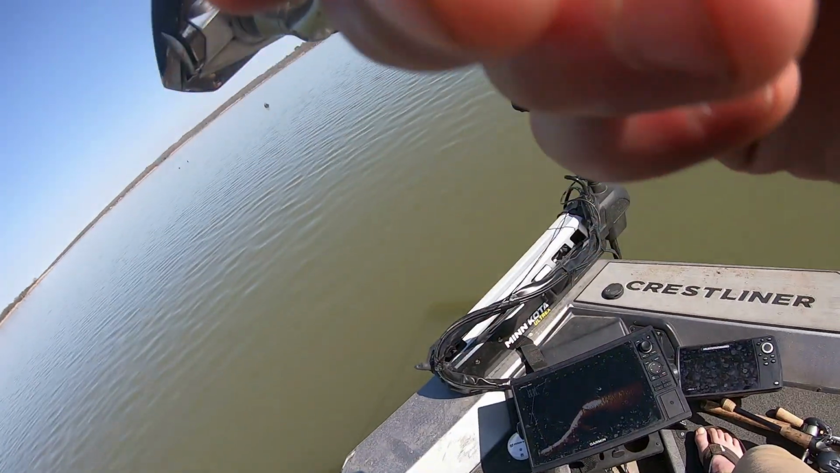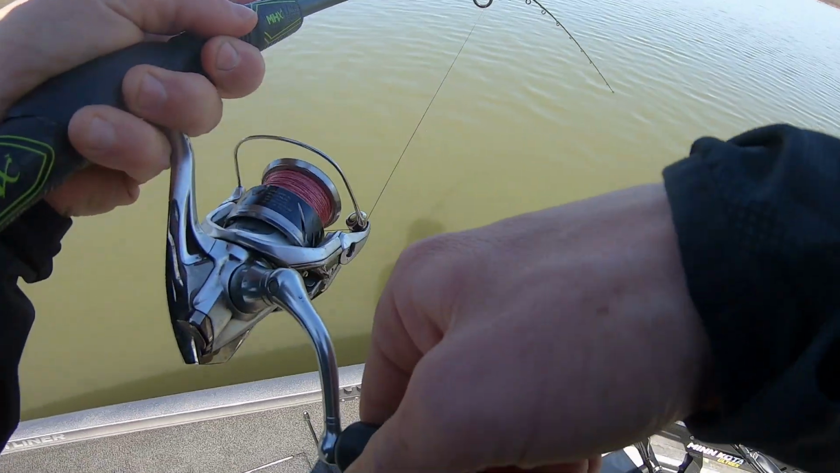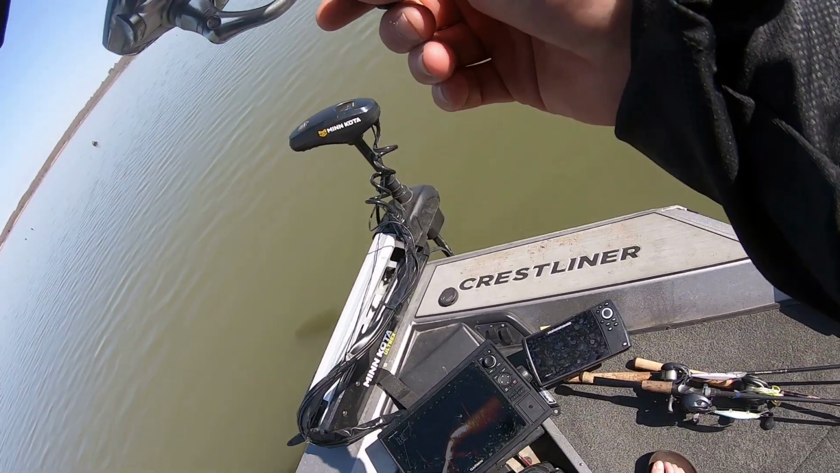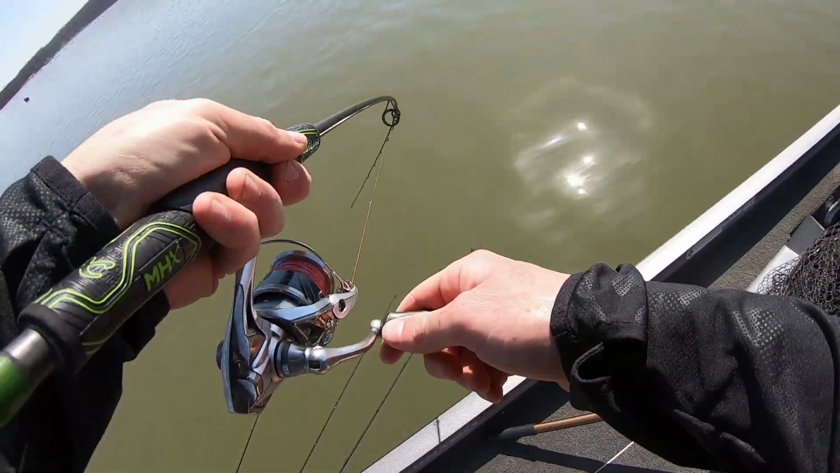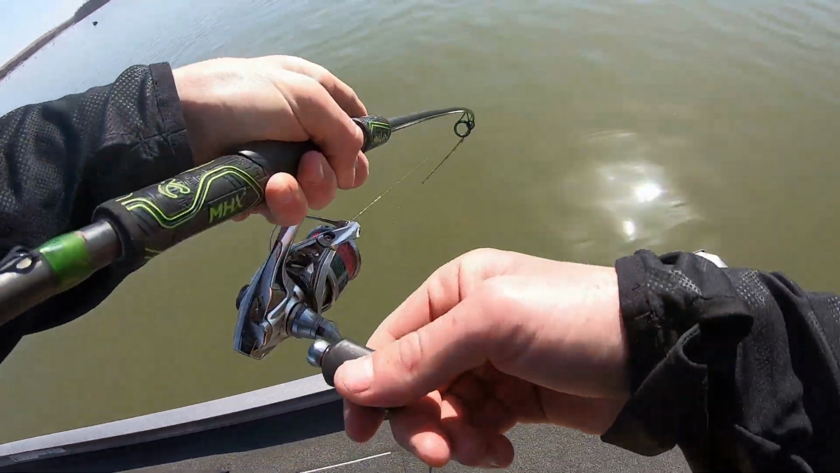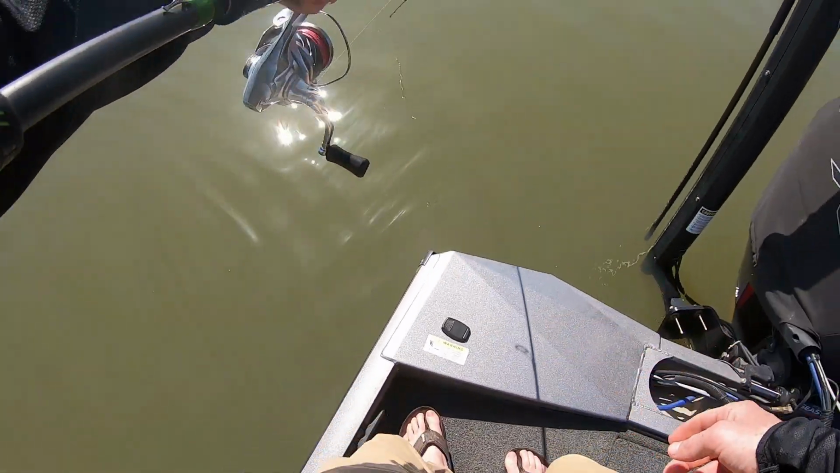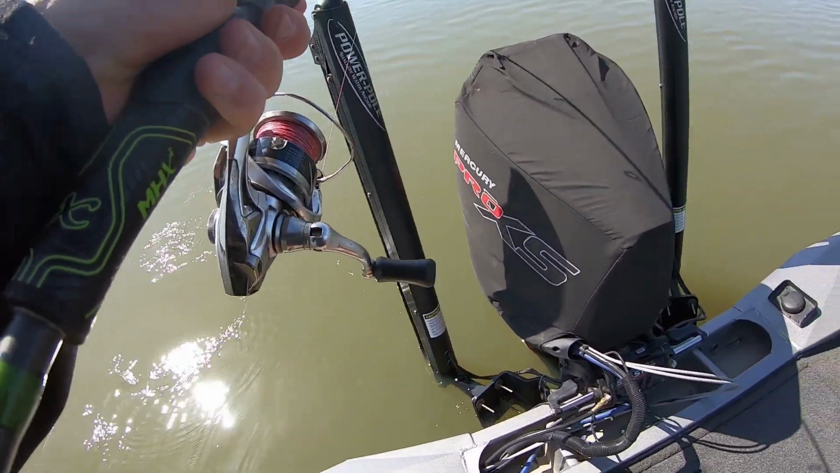There we go. Got him. Oh, it's another good fish. That might be a big fish. Oh my God. I don't know how big this one is. He was hiding on bottom. Oh yeah, it's a big one. Oh, come on, come in the boat. Yeah, that's bigger than I want to have on the spinning rod. Oh yeah, come on, get up here. Oh, stop that. That is a large fish.